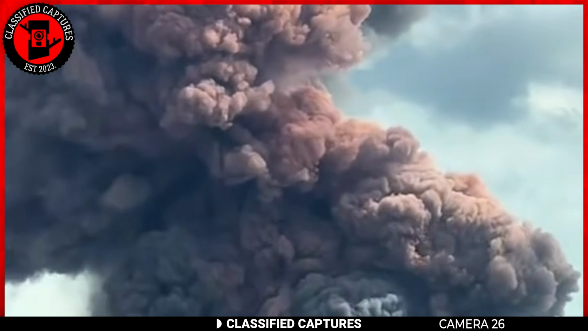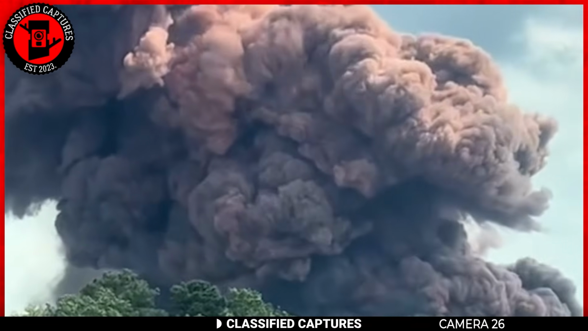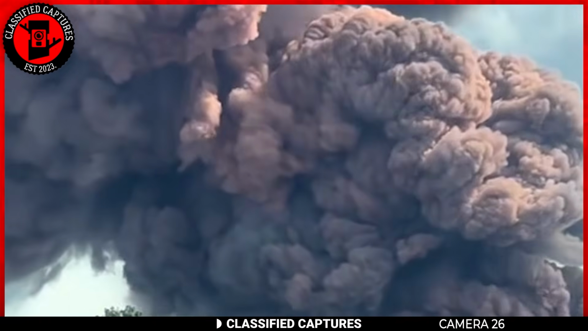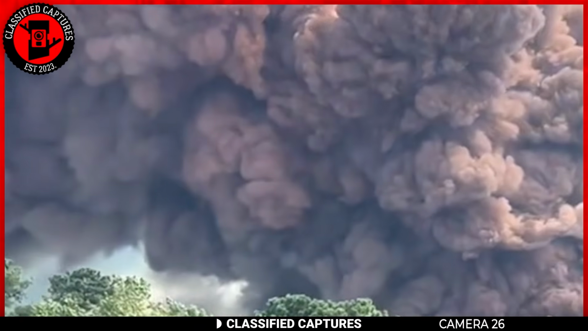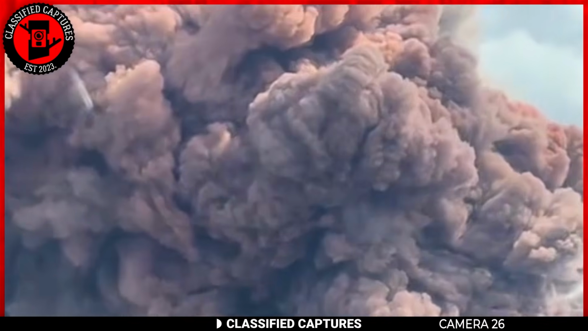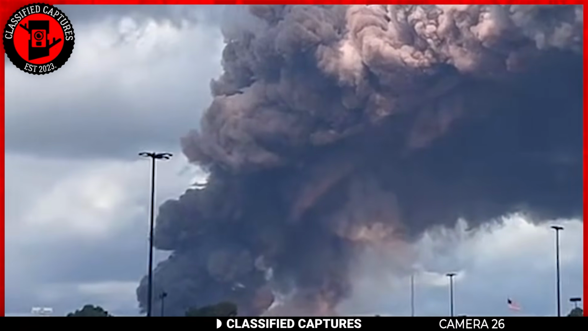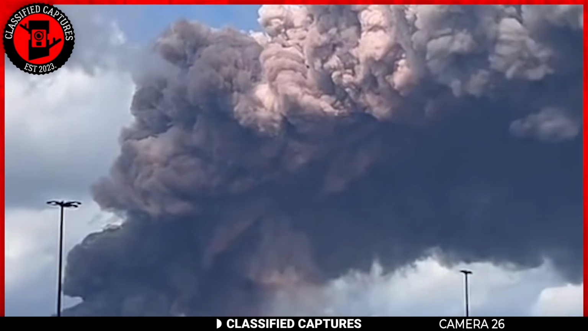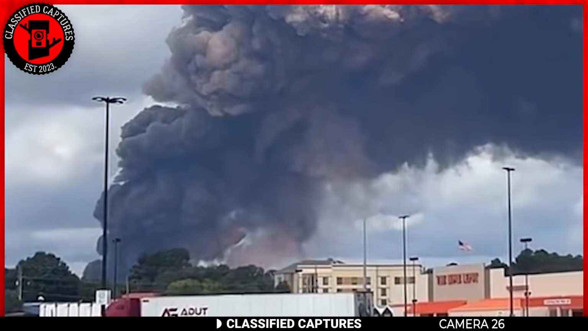It looks like something out of a disaster film. But this is very real. The fact that it's coming from a biolab raises even more concern. What kind of materials were inside, and how dangerous are these fumes? It's hard not to wonder how this happened and what kind of long-term effects it might have on the environment and the health of the community. Anyone who knows more about this should let us know in the comments section.